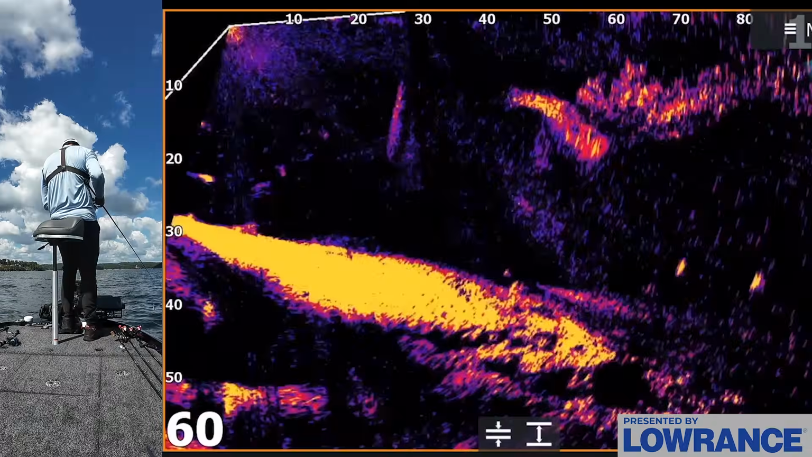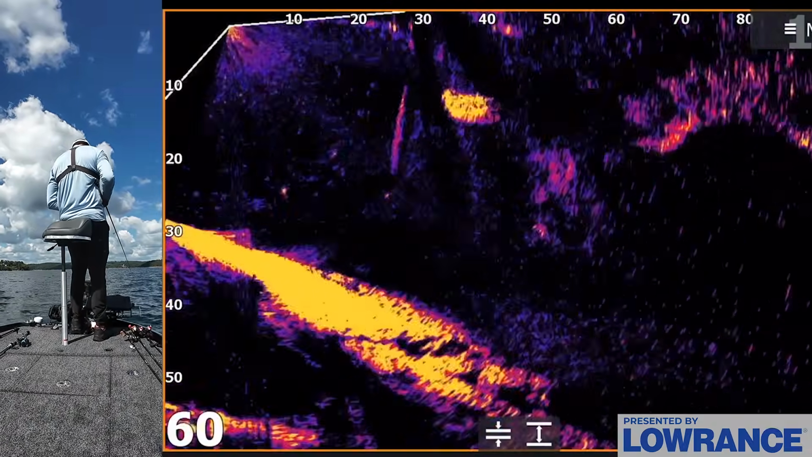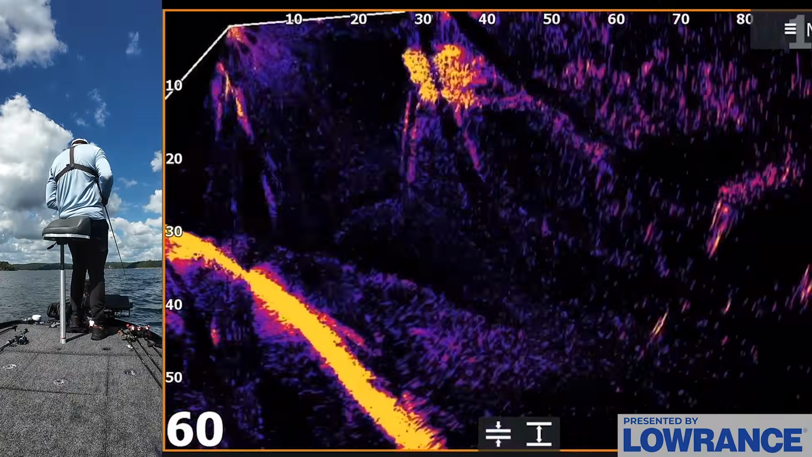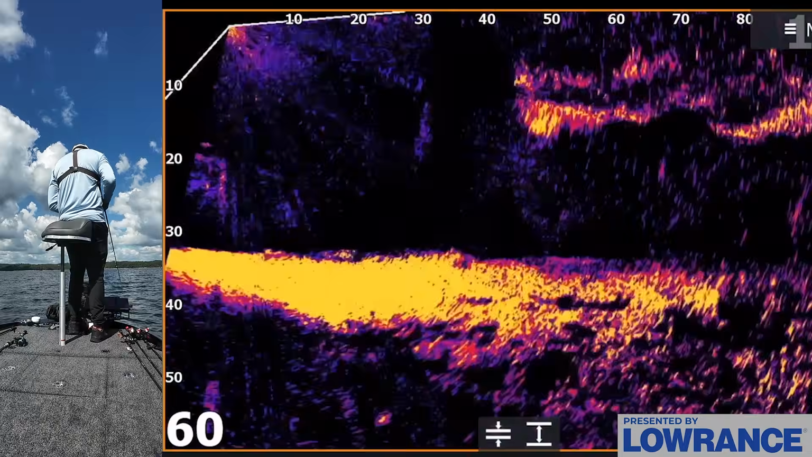Yeah, those are definitely striper. They're swimming way too fast and just randomly around to be bass. Caught a big striper earlier. And I'm not even seeing any bass over here on the bottom.